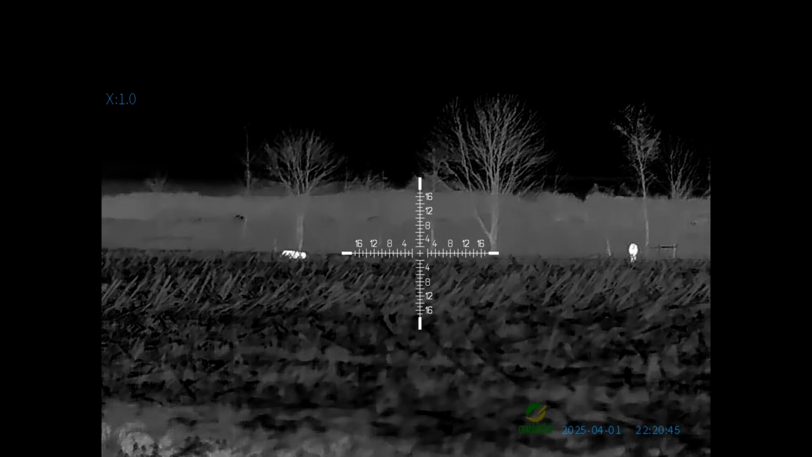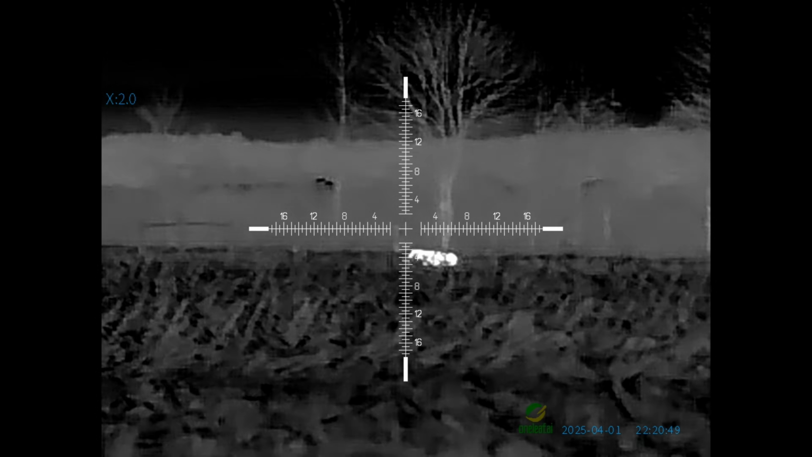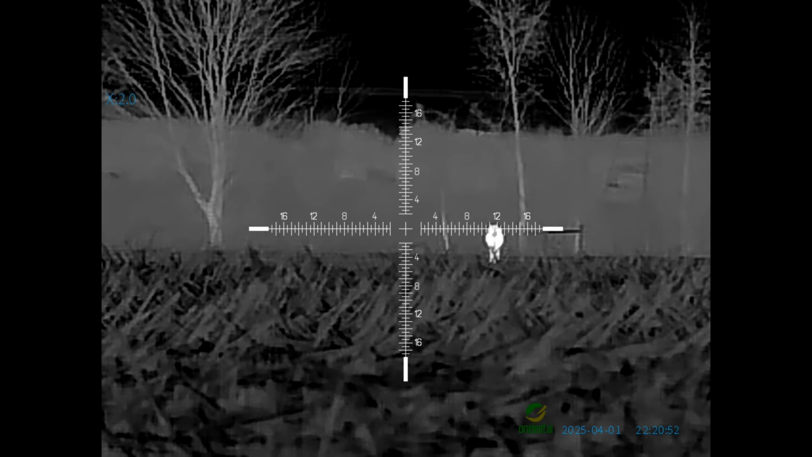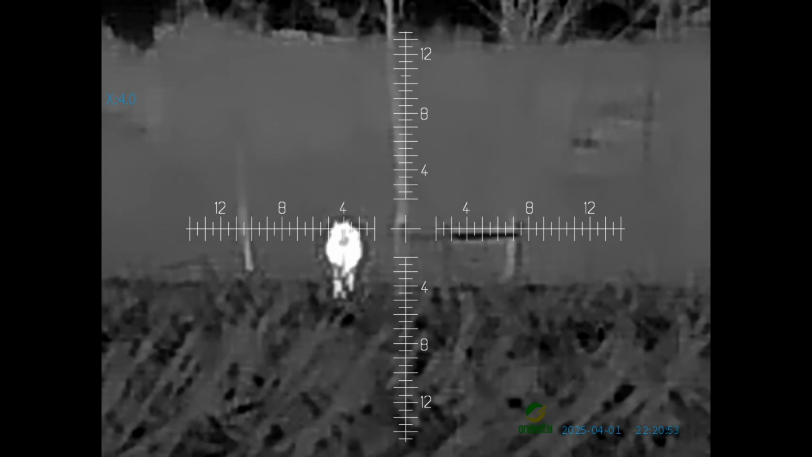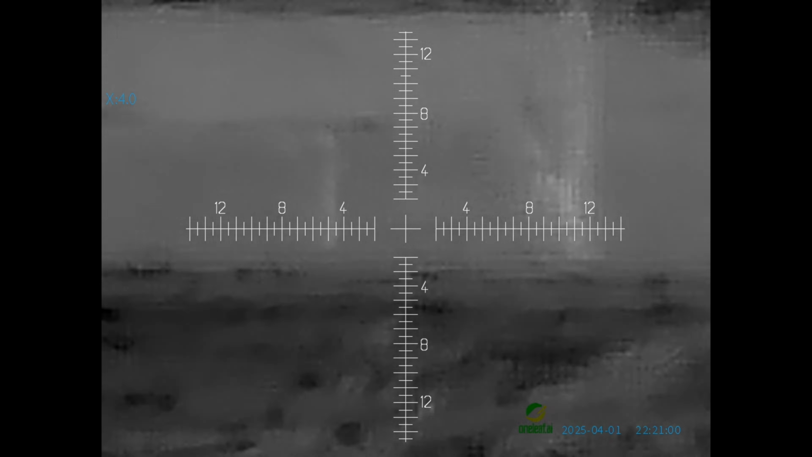All right, and then here's some horses between 400 and 500 yards out. I noticed the video is getting a little long, so I'm going to kind of just clip and edit through this. I was kind of showing focus and all kinds of different things, but I'll just show you the best clips here from the horses, and then we'll move on to the next thing.